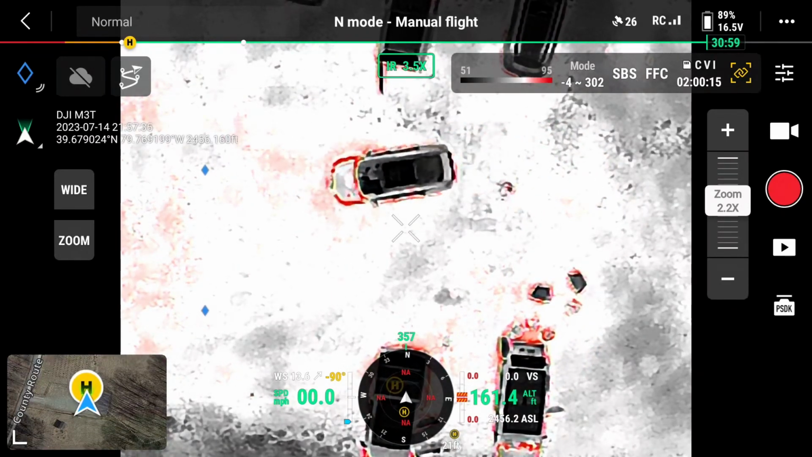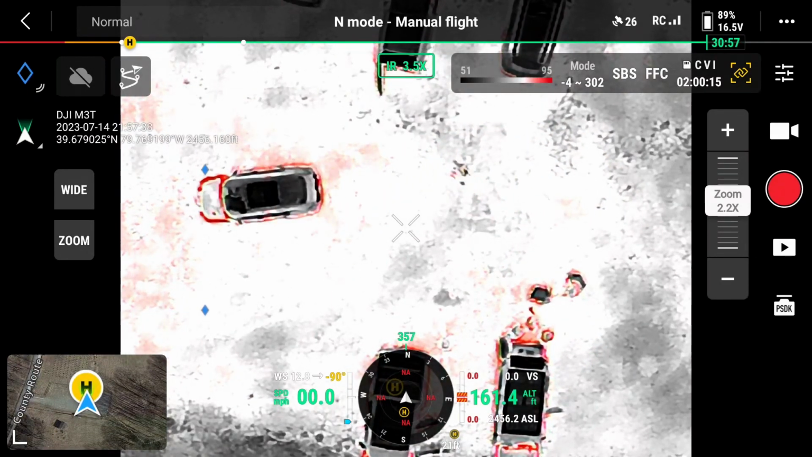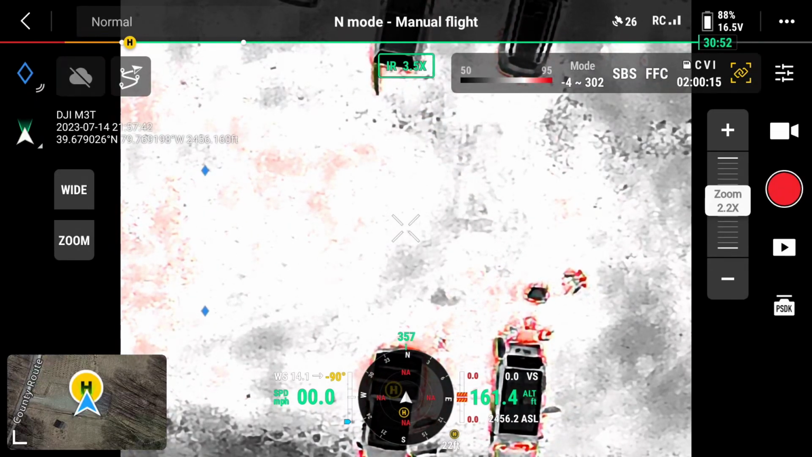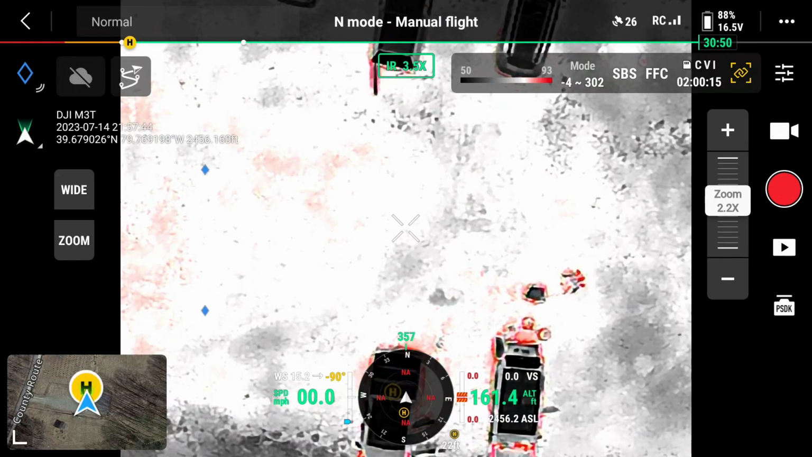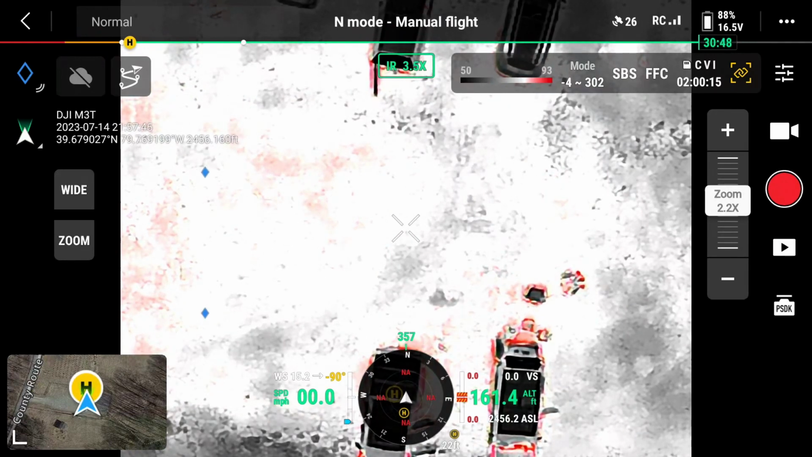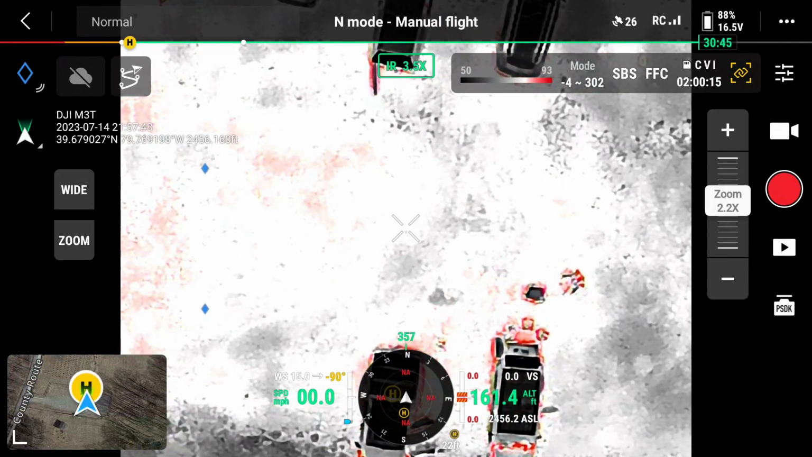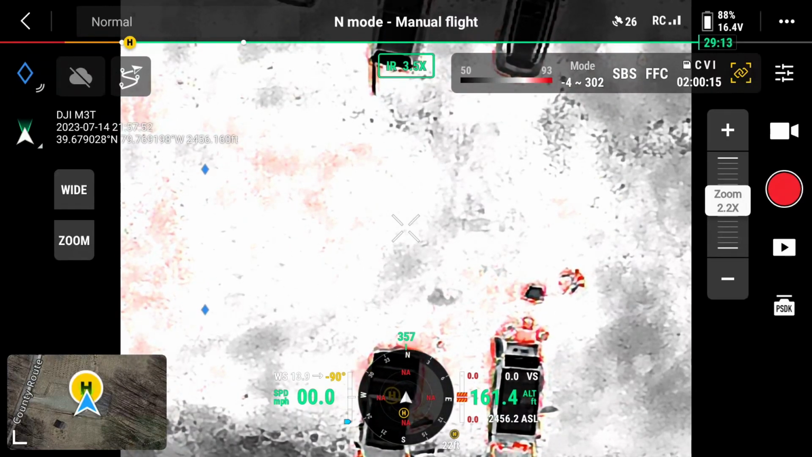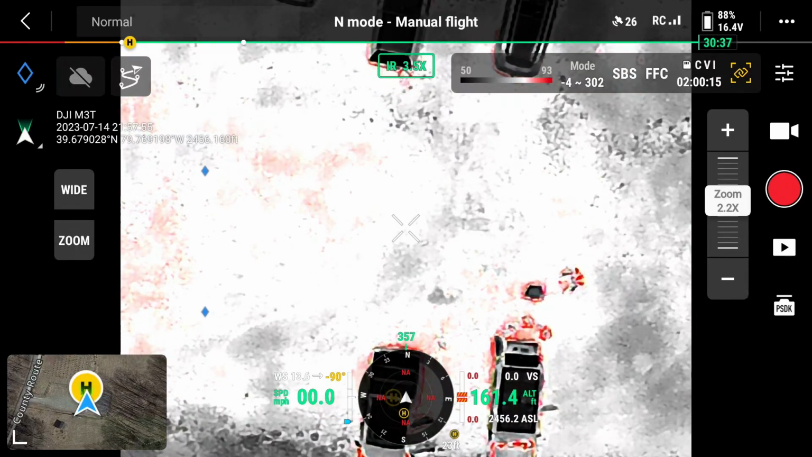Mountaineer Area Rescue Group was having a search and rescue canine training after dark last night, and we coordinated that with some Mavic 3 thermal drone nighttime practice as an overwatch to their canine training.